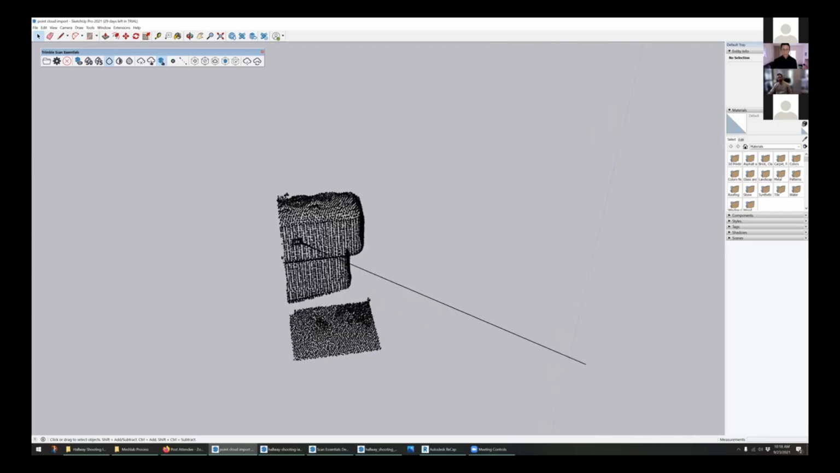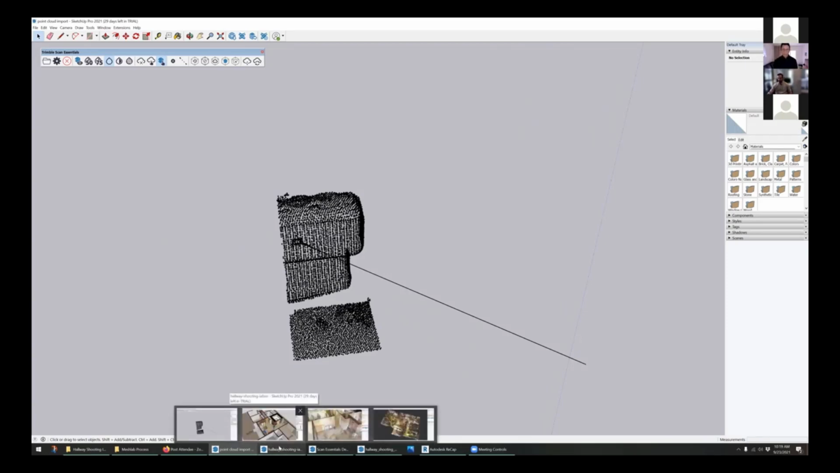So that works well if there's a couple details that we need to be accurate about, but otherwise we're just drawing a basic context model. Now, once in a while, we end up needing to draw something that is quite a lot more accurate. And one of the ways that we've been working on for this is meshing the point cloud. There's a couple tools for that.